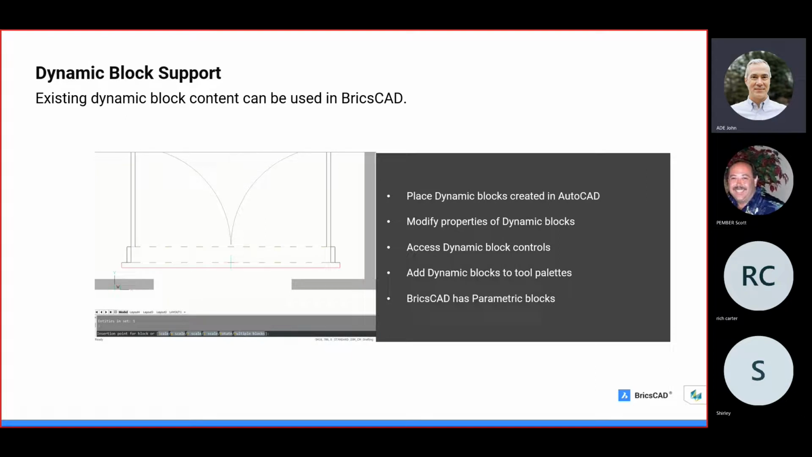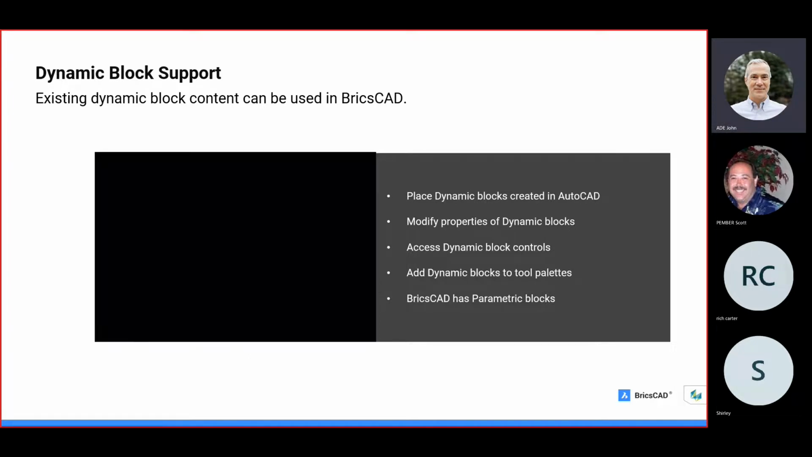We support dynamic blocks in that a dynamic block that has been created in AutoCAD can be used directly inside of Bricscad. You can import and access your block libraries from Bricscad's tool palette panels and drag them into your drawings and place them anywhere you want. Once placed, you can edit the custom properties in the Properties panel or grip edit the dynamic blocks like you're used to.